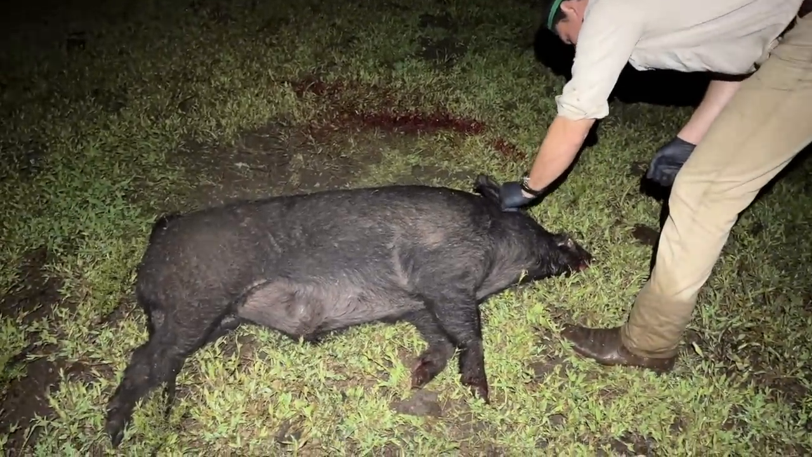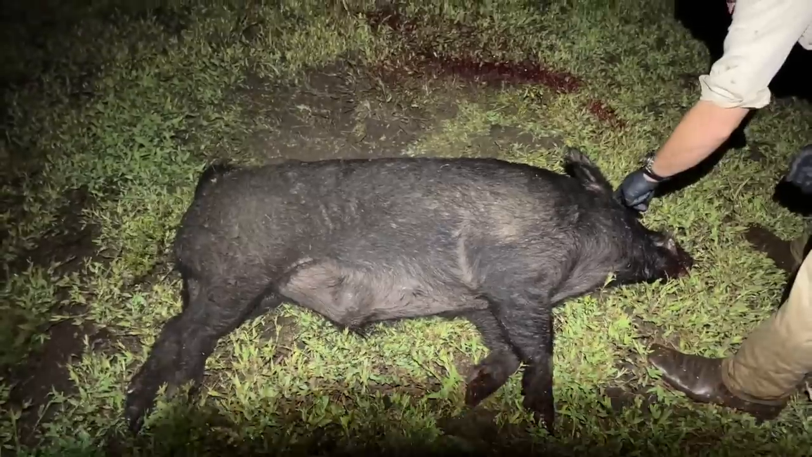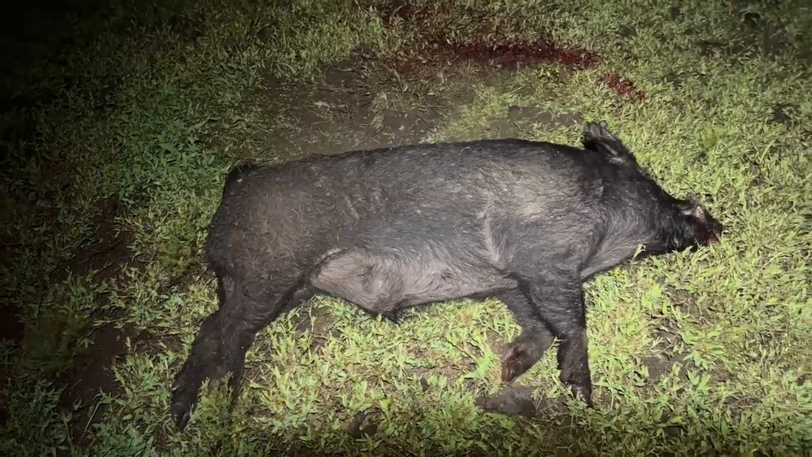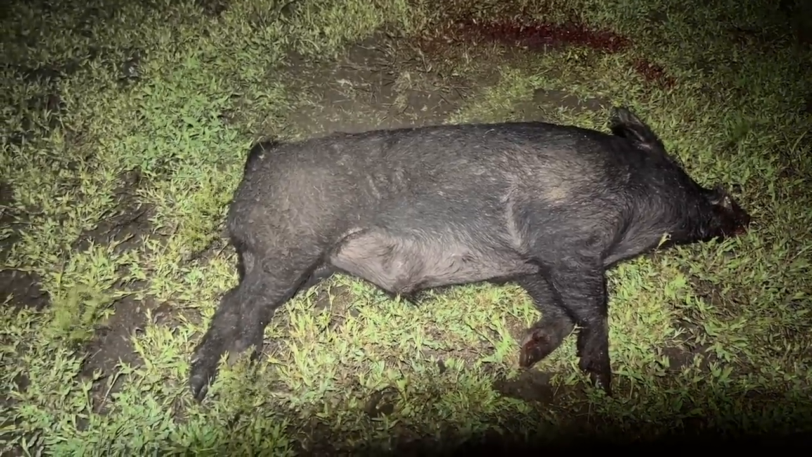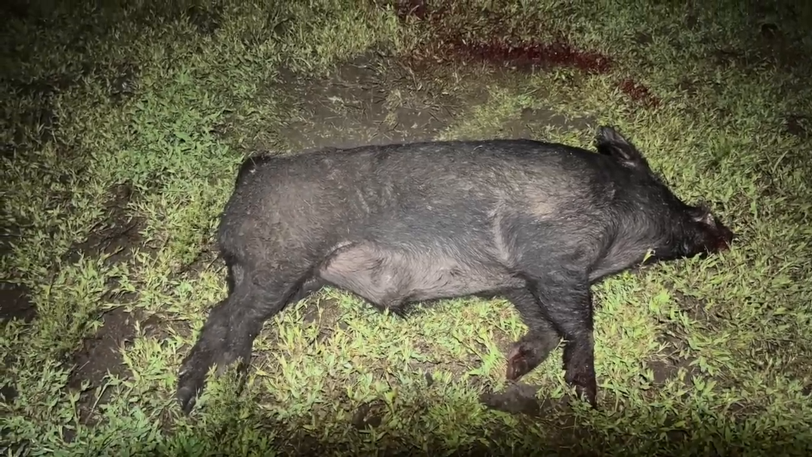Well, here's Ben's pig he just got. It was worth waiting around a bit longer. Actually, when I had those first shots there, the cattle spooked and a couple of them went through the fence up there and wrecked the fence. So I had to fix the fence. I got one back, but we'll have to wait till daylight, and the fella might have to get it in with the bike. She's a bit spooky.